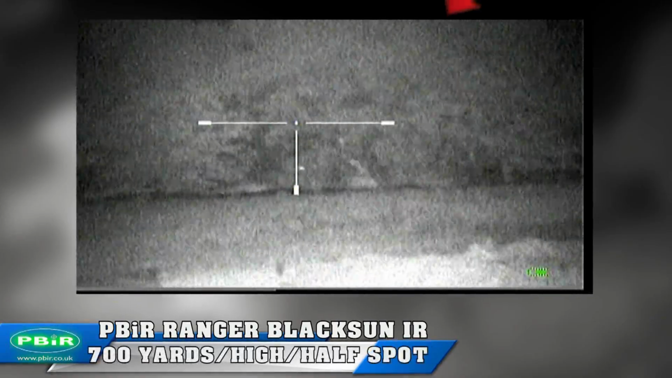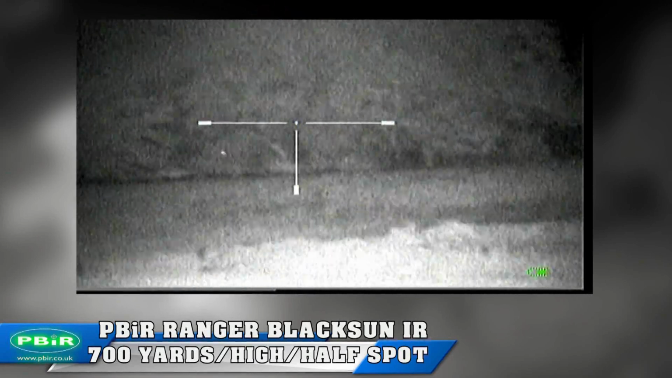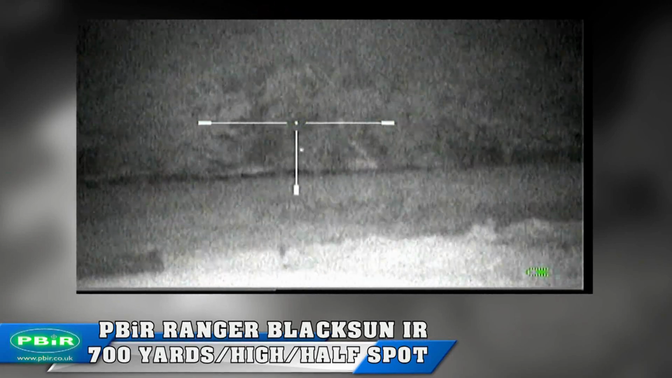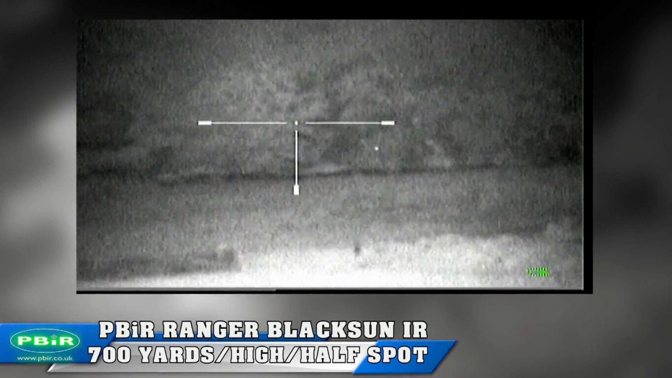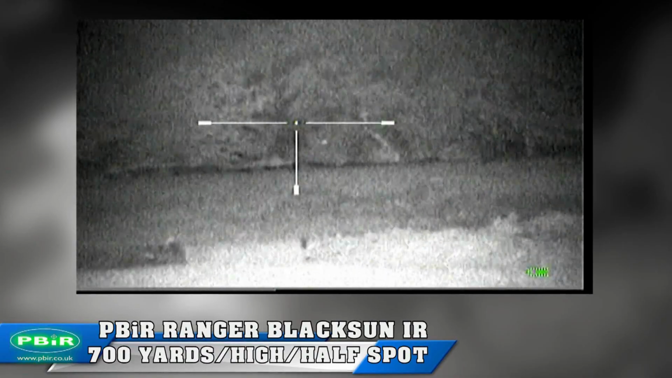Turning the Ranger on high power setting, totally lights up the tree line and the IR glow stick. Now the shaking of the crosshair is me adjusting my focus on the Photon. I ain't got the DTs or anything. I'm just trying to get a clearer image.